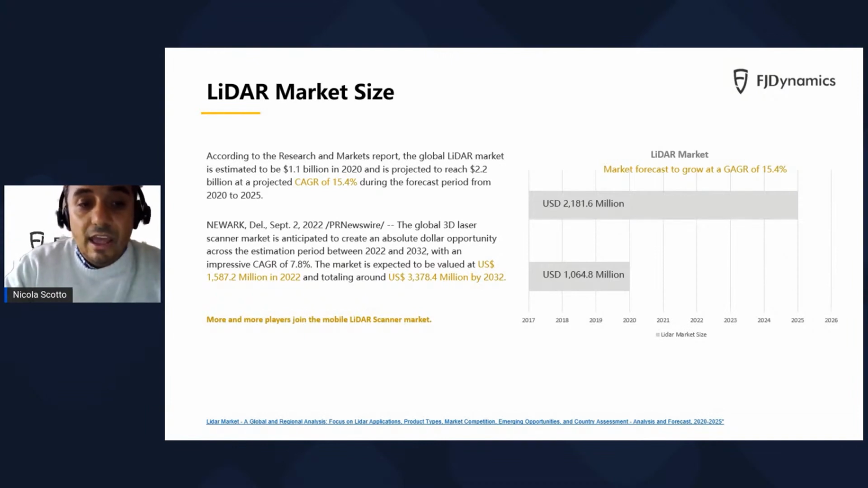Basically, it will end up with a market value of almost 3.4 billion US dollars, doubling the current market value. And this strong growth is driven by growing demand from utility, infrastructure, forestry, and security and surveillance. So this slide shows us that the future of the LiDAR market is bright.